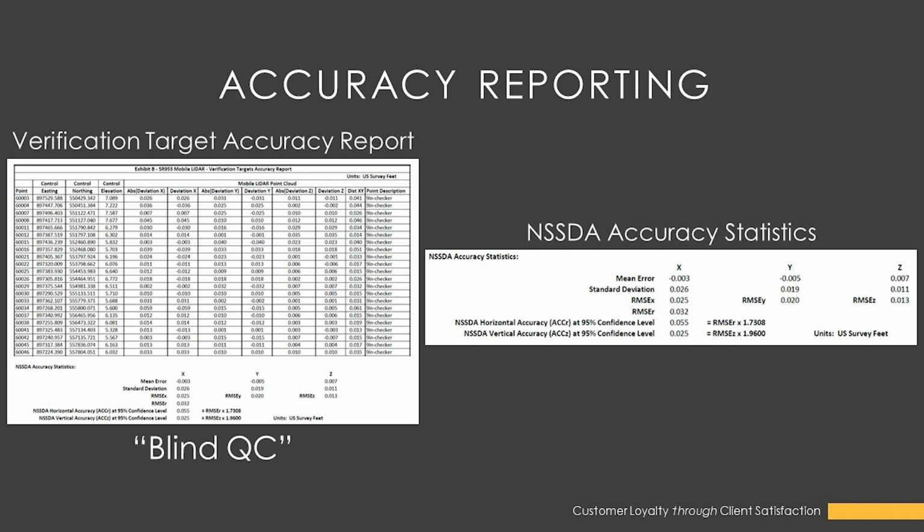You see there that for the RMSE values in the X, Y, and Z, the highest value is 2.5 hundredths in the X. You also see the statistical analysis at the 95% confidence level. So from a horizontal standpoint, we can say that this data set is accurate to 5.5 hundredths horizontally at the 95% confidence interval, and 2.5 hundredths vertically.